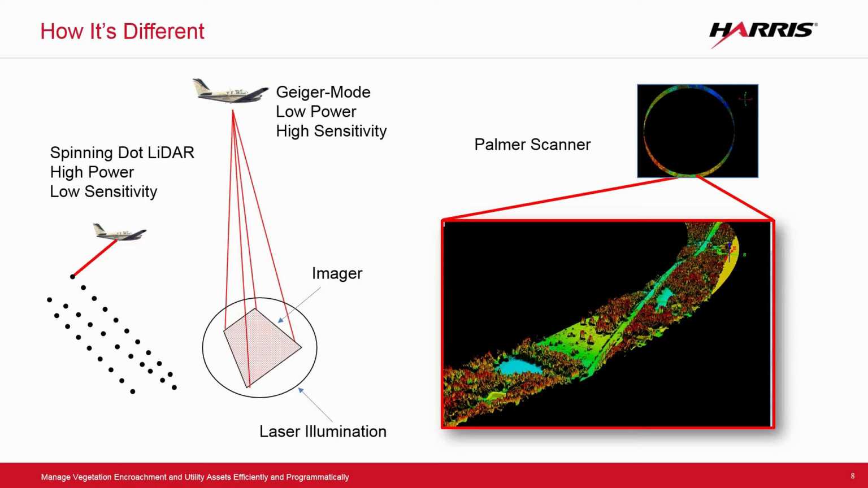The Geiger-mode system, you can really think of it as a camera, because that's what it is. It's a very fancy camera. And we're illuminating a large area of the ground, as you can see in the graphic, and we're actually capturing a set of pixels, or in this case, a set of elevation pixels from each footprint.